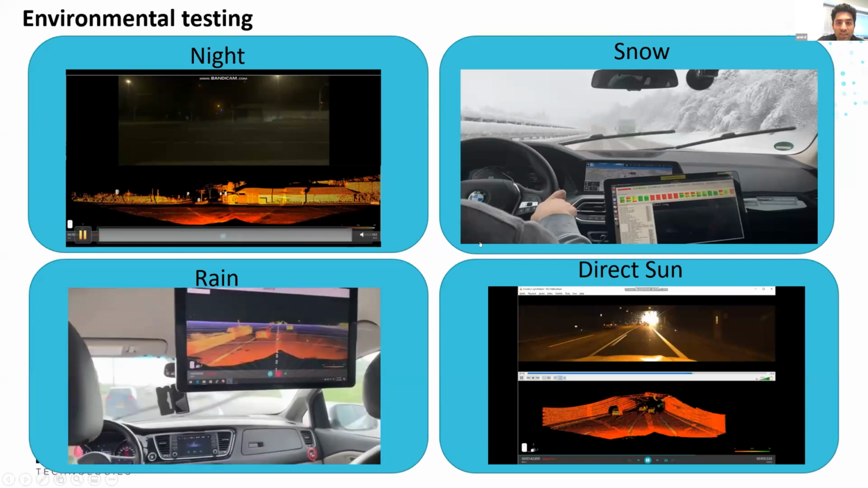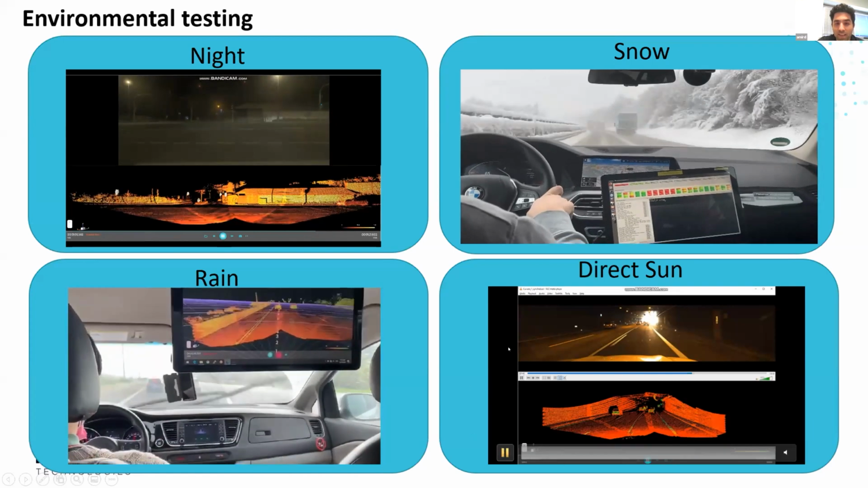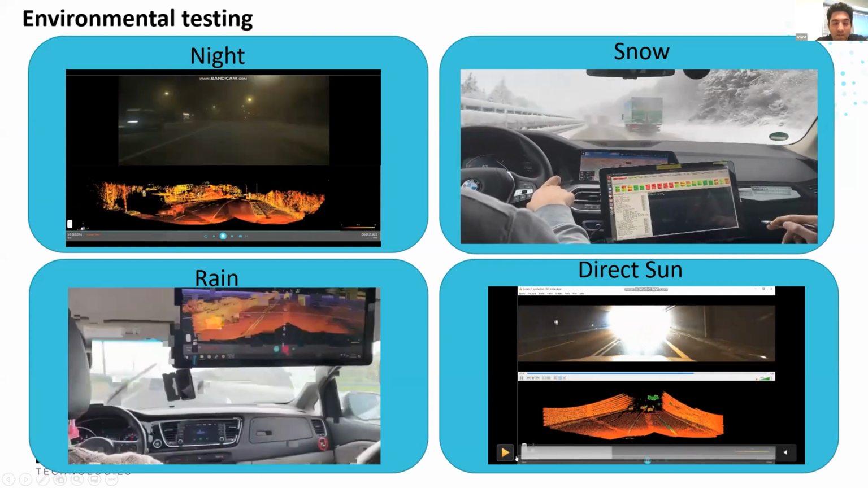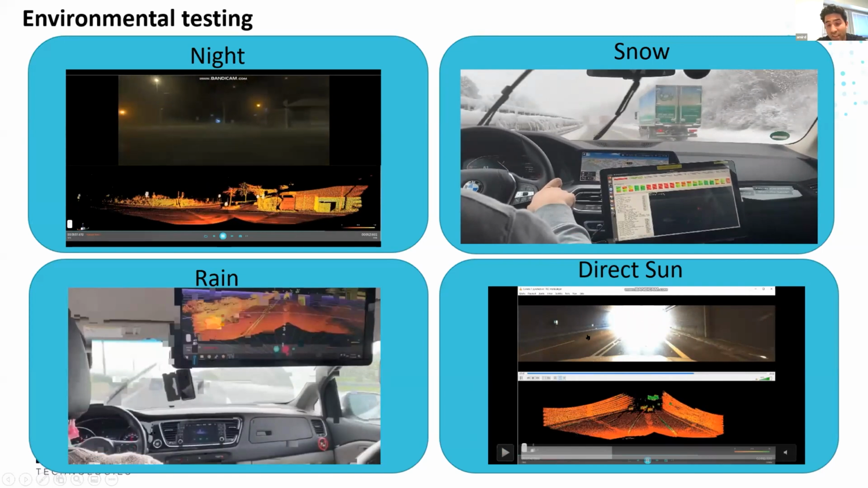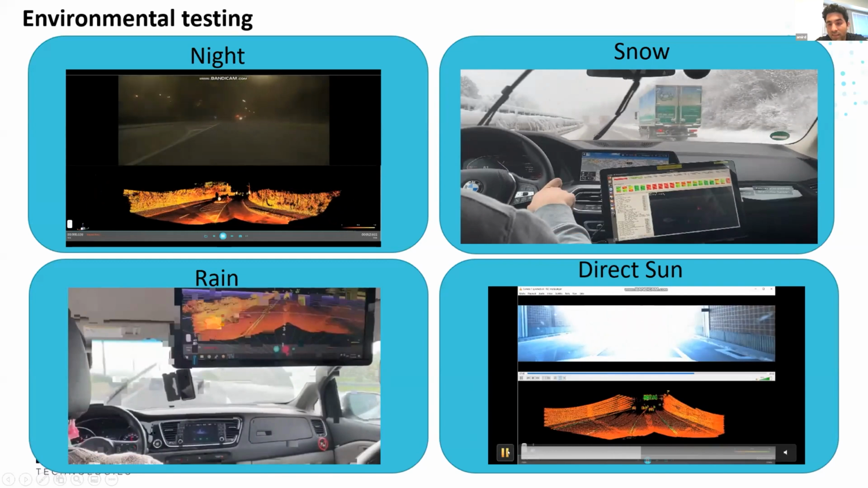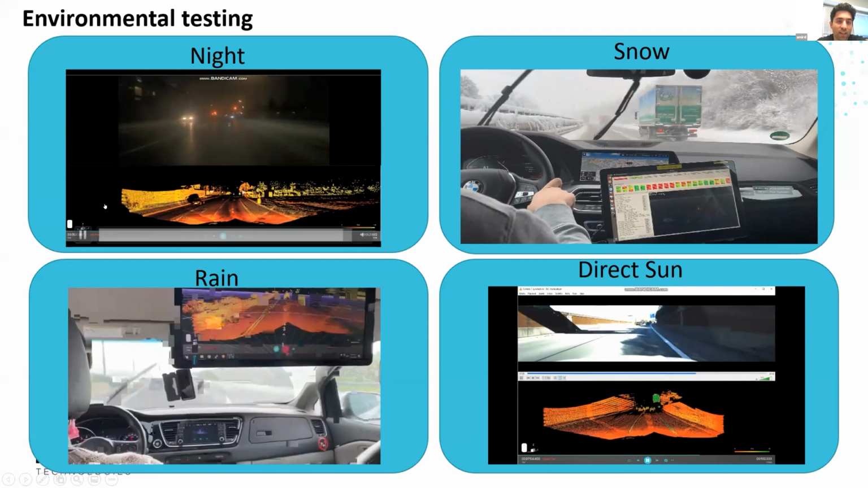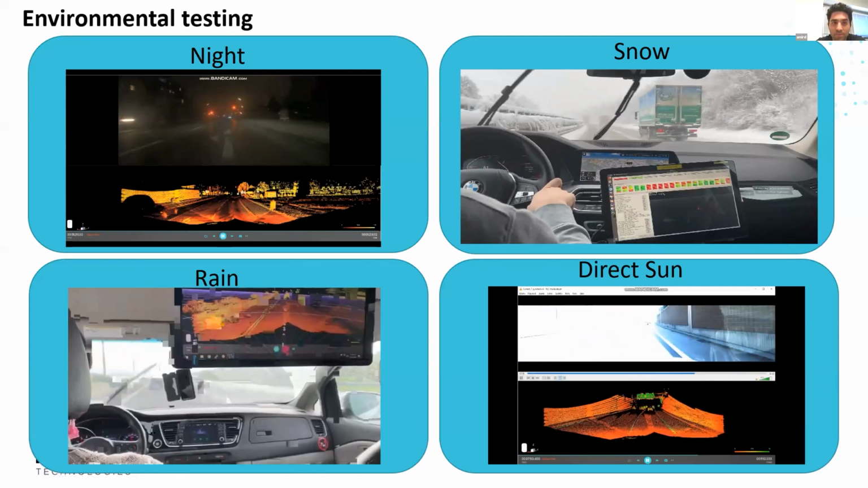Lastly, here you can see some examples of matches between LiDAR and camera. So you can get a sense of why it's important to have redundancy to camera. And here you can see a direct sun out of tunnel scenario. You can see the camera is completely blinded, and the LiDAR is still operating pretty well. Same in rainy conditions and during night. So this again can give you a sense of why LiDAR redundancy is important.